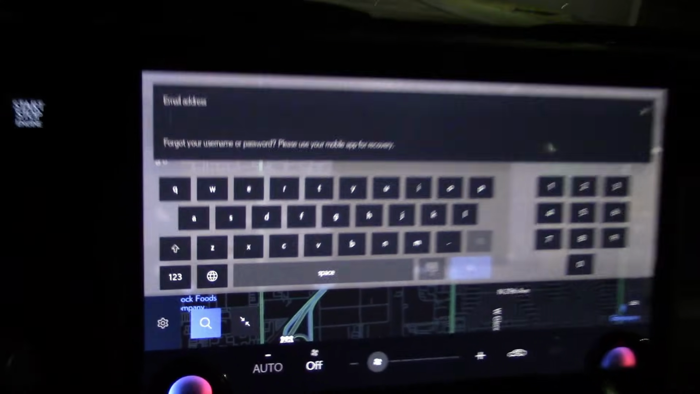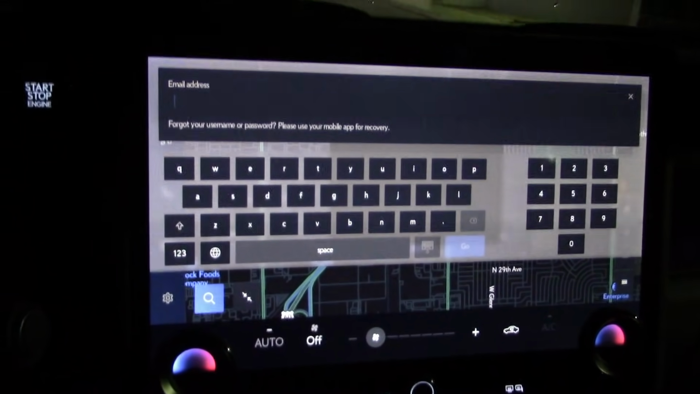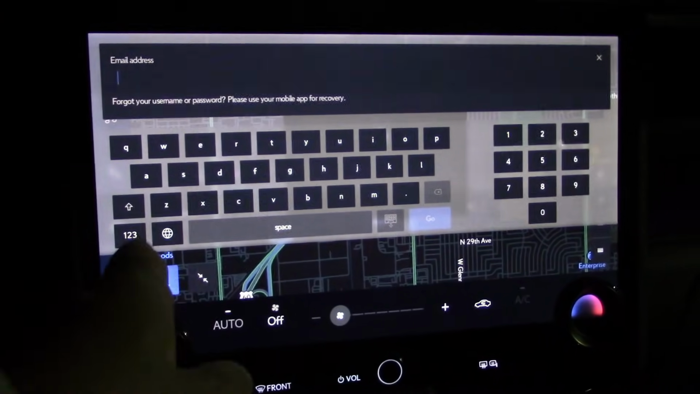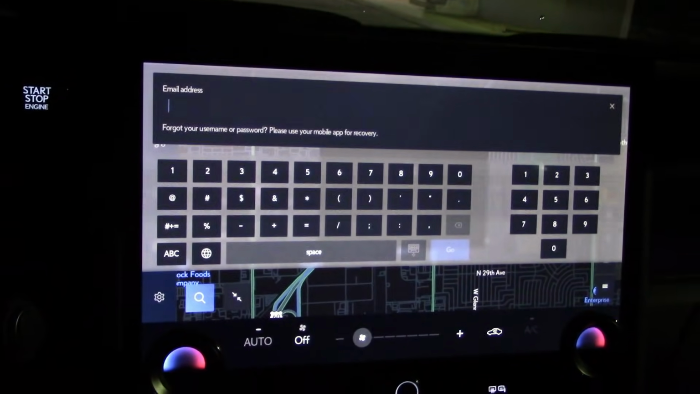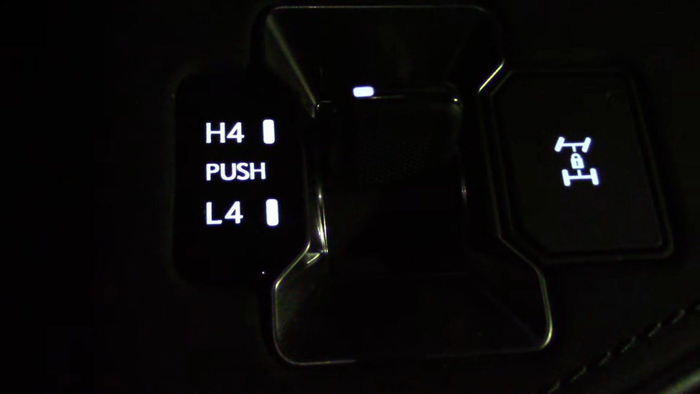Well, here we go with the keyboard. Popped up again. It says for email address. I don't know what this is. English. How about turn off? I don't want to see you. Down on the console, all your off-roading controls. Easy to find and use in the dark.